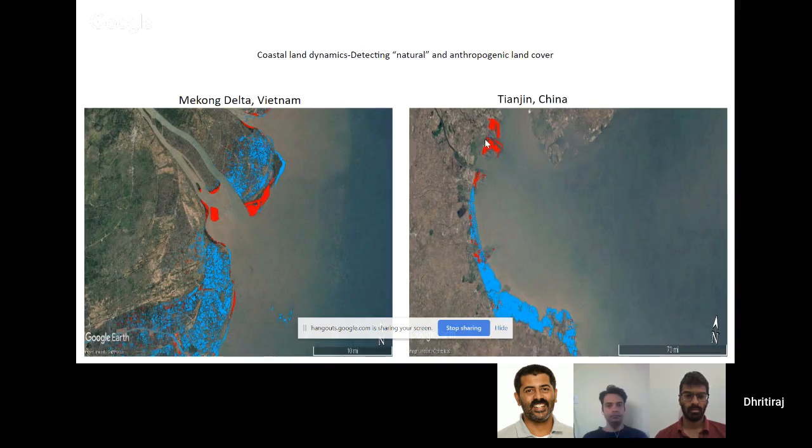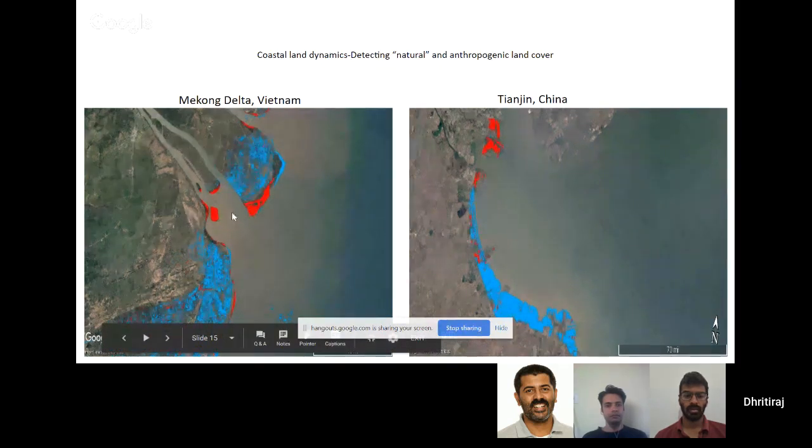For example, on the left side here in Tianjin, this red portion is reclaimed. It's anthropogenic reclaimed land, a land reclamation project. It's the Tianjin port. However, here in Vietnam, this is natural sedimentation. This is not reclamation. This is not by human intervention.